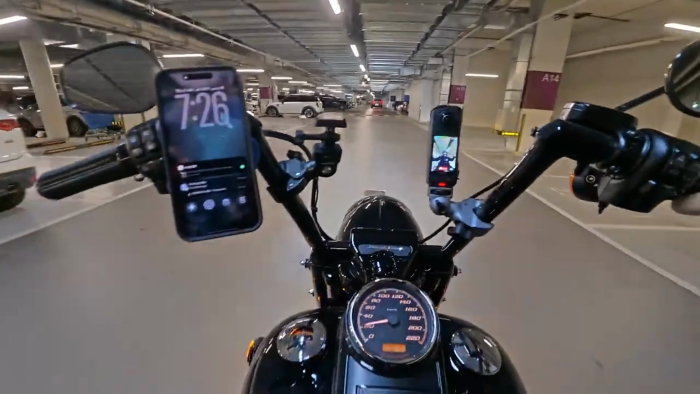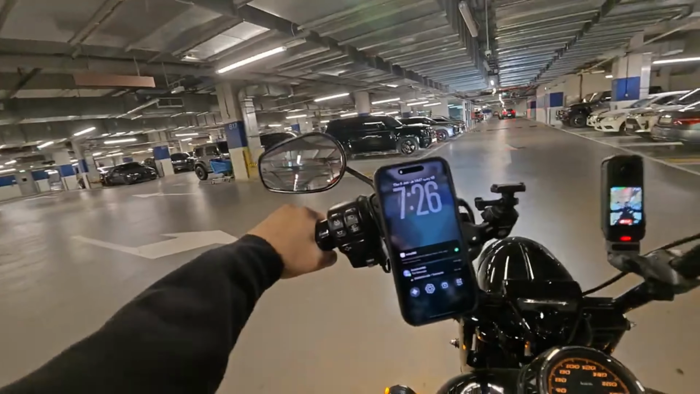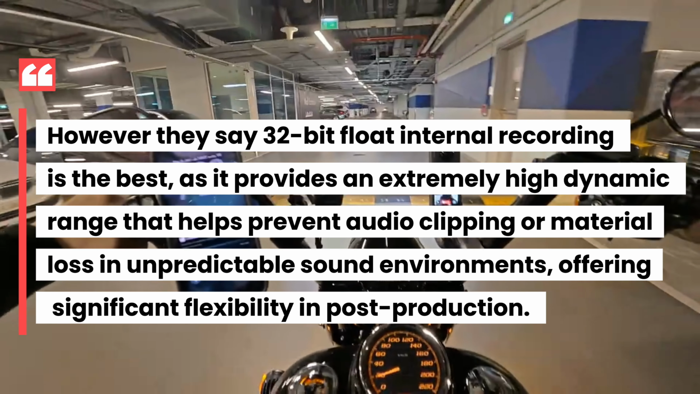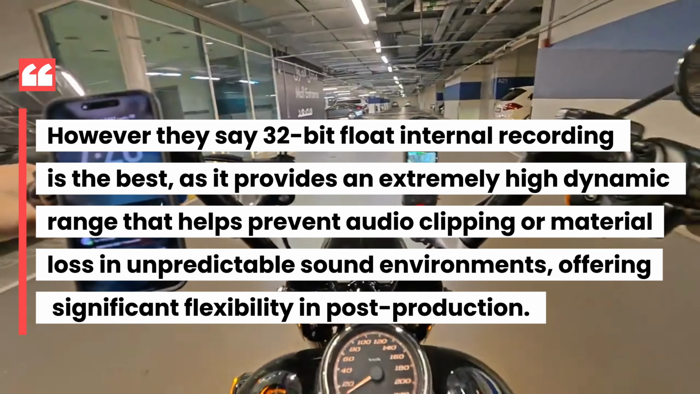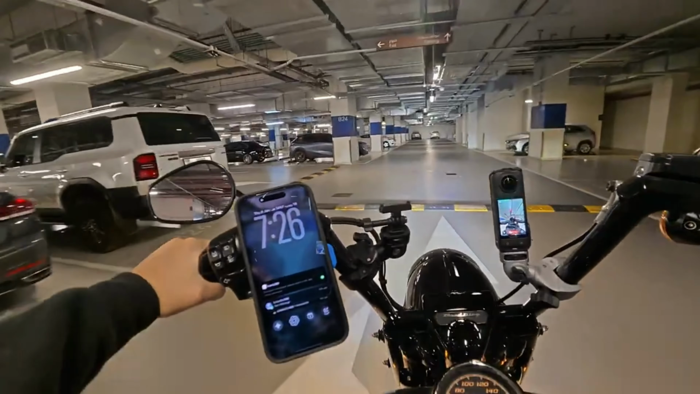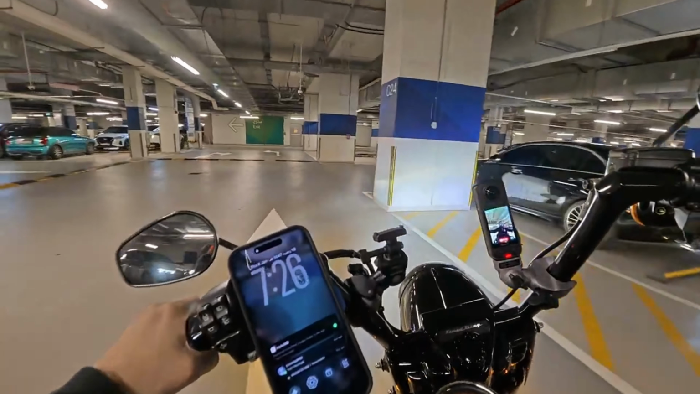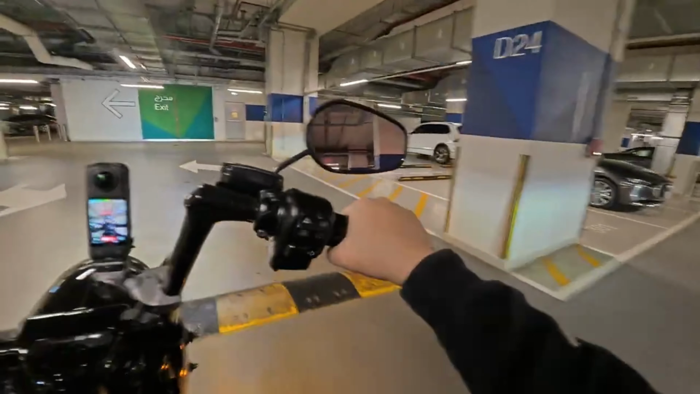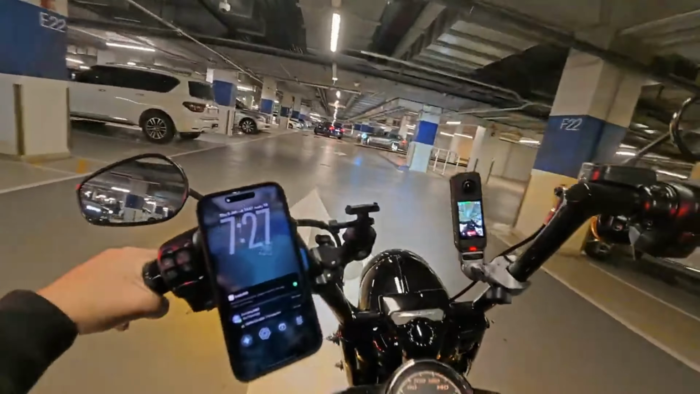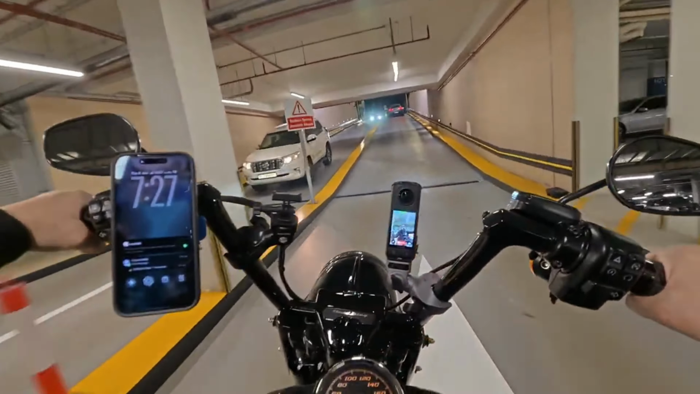Yeah, so I'm very impressed with the Insta360 Mic Air. This is proof on my channel. All I've done is adjust the settings and the gain down to the minimum it can go. I think it's minus 12 dB, and that's it. Nothing else. I'm not bothered about the camera mic settings, because I'm not focusing on the outer mic unless I'm doing audio mixing. For me, I want it for voice, so this is where the Insta360 Mic Air shines for motovlogging.